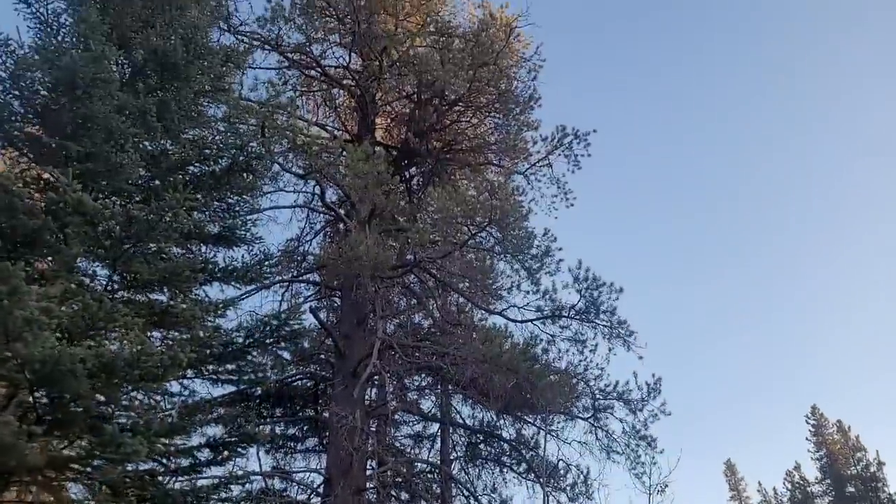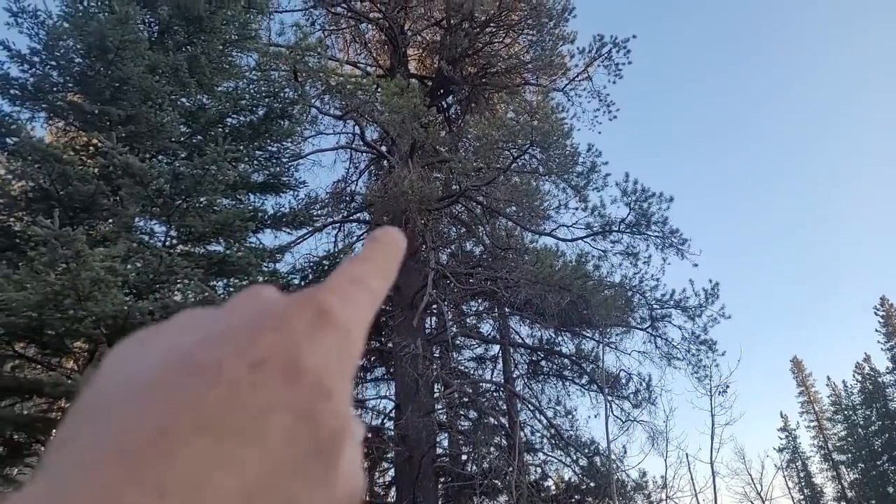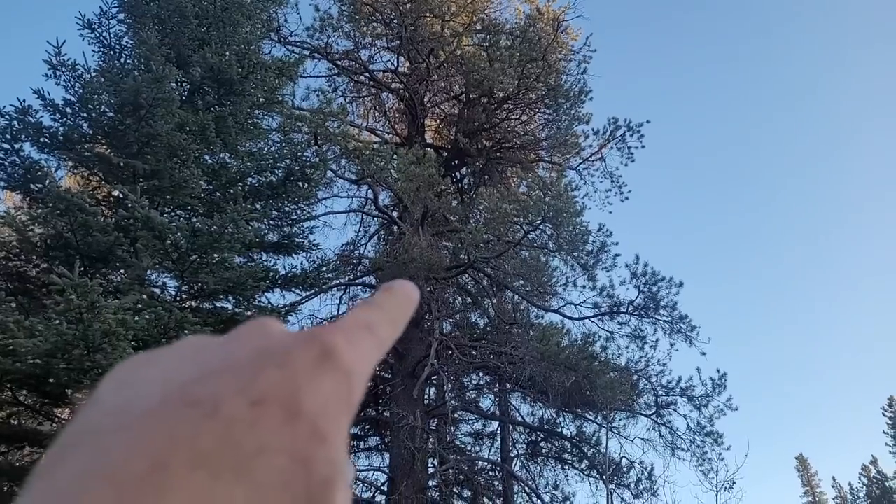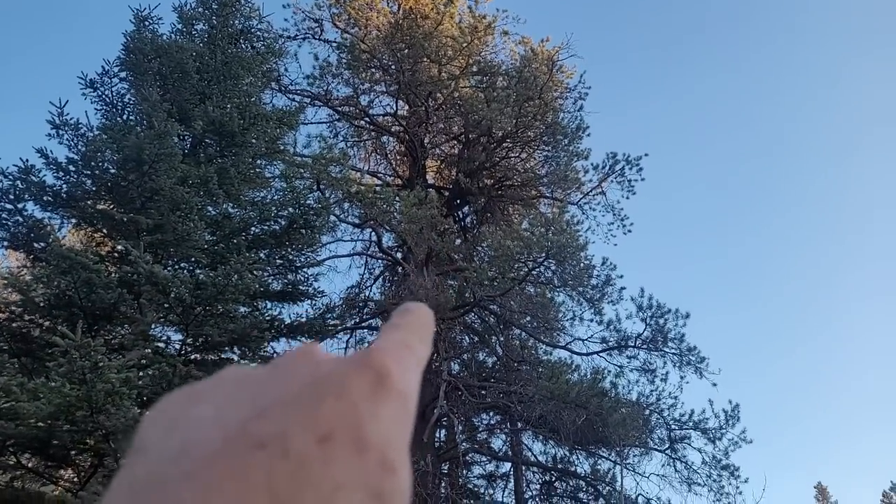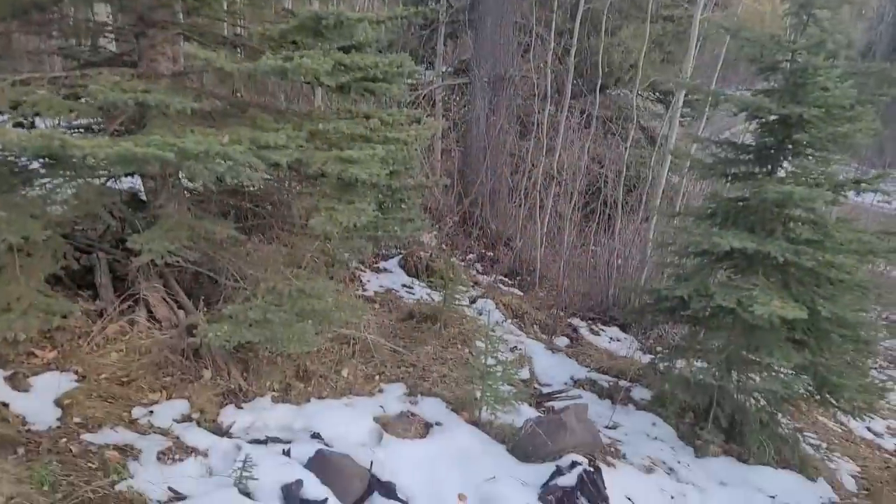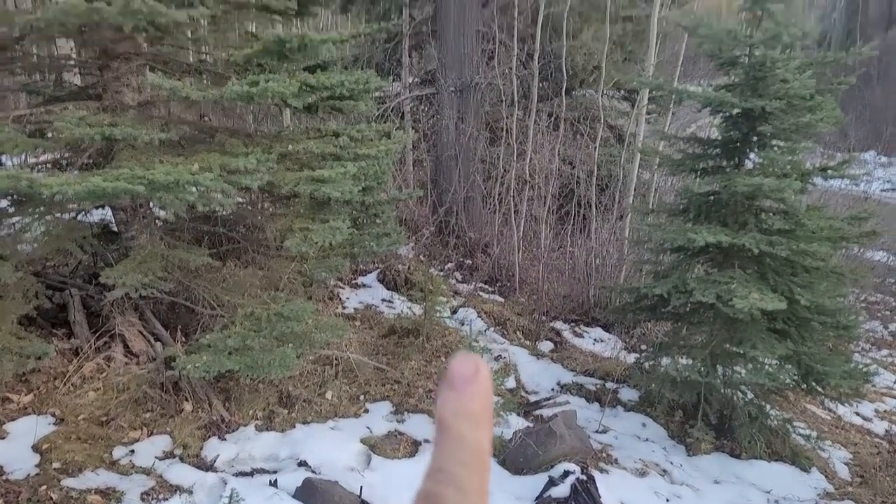You can see how these trees, so I'm using this tree as an example. Let's say there was a Sasquatch in the tree here. You can see he's still got canopy above him. So I believe there was a Sasquatch, maybe even higher, maybe around this spot in a tree. I'm seeing a figure, but as the expeditioners approached from the bottom here, they disappeared. Why did they disappear? Because they came under the canopy.